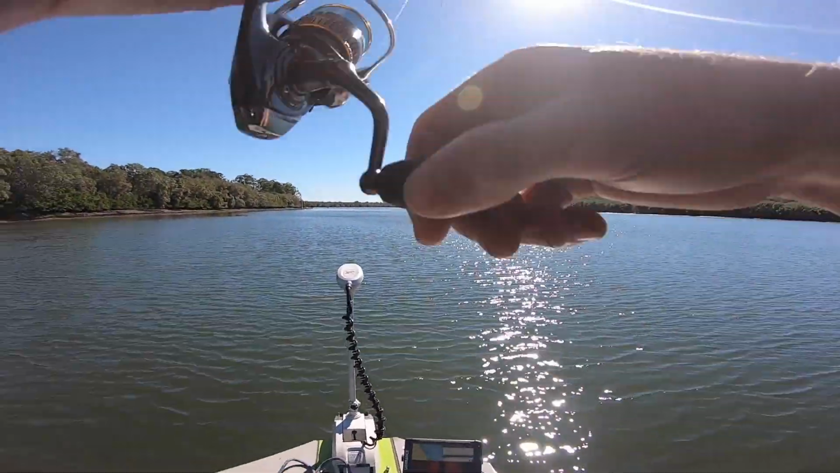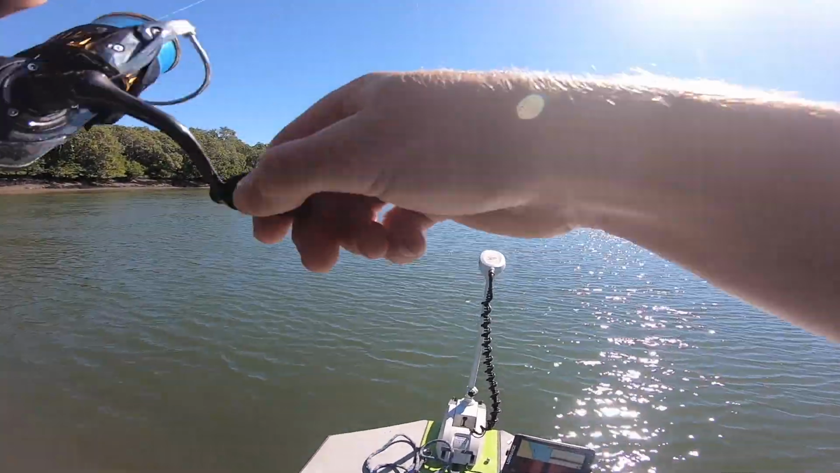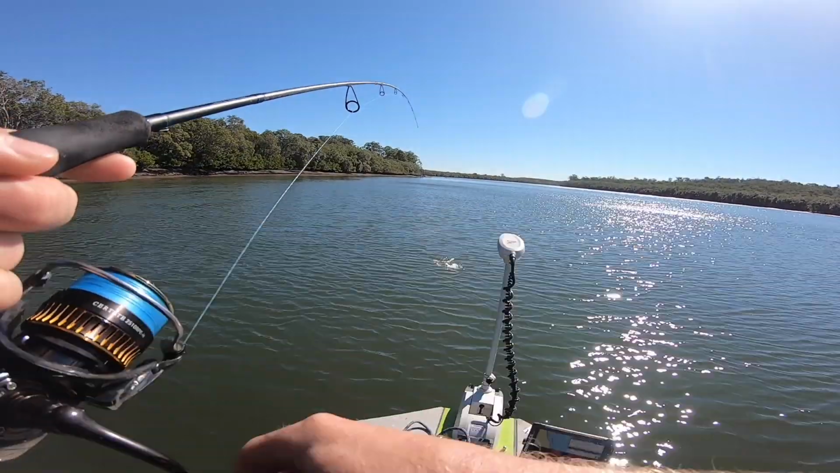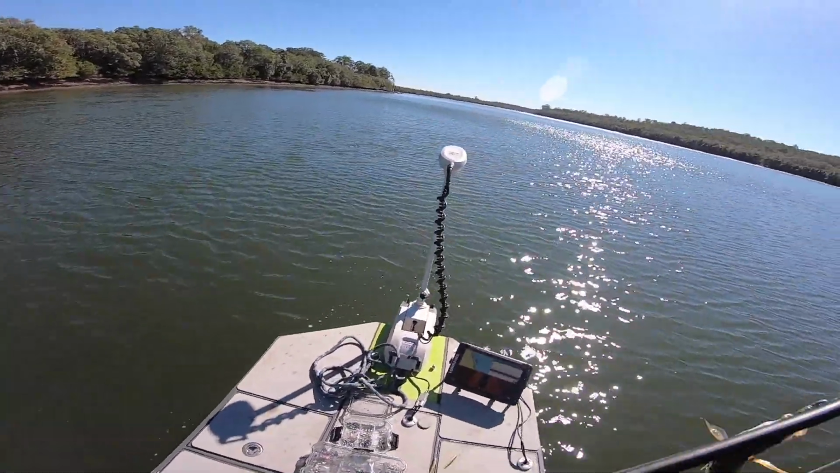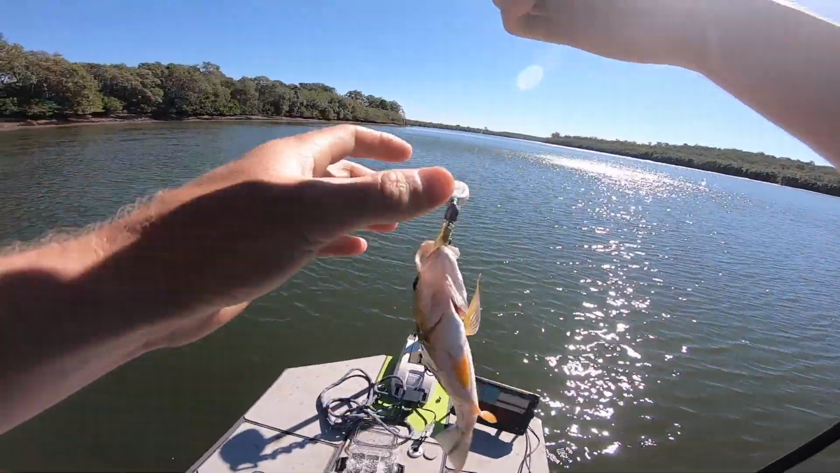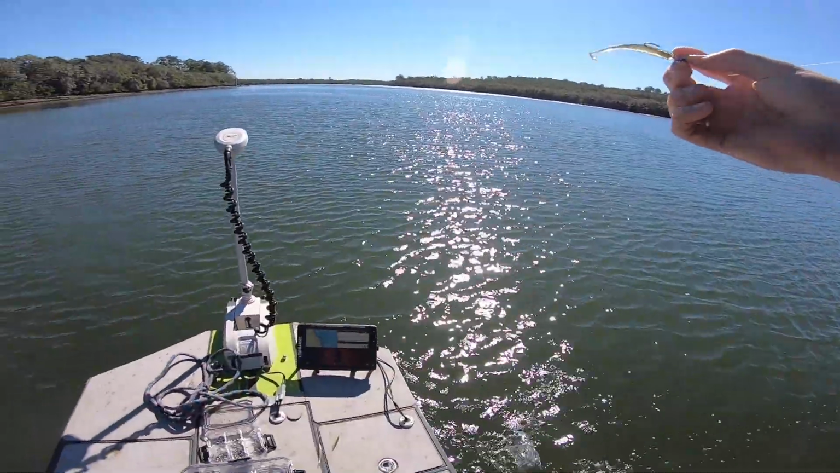There we go. There's another fish. This one feels like a little Trev. Oh, a little Moses perch. Another species for the morning. This is actually turning into quite a good morning. Slide him out. Little Moses perch.